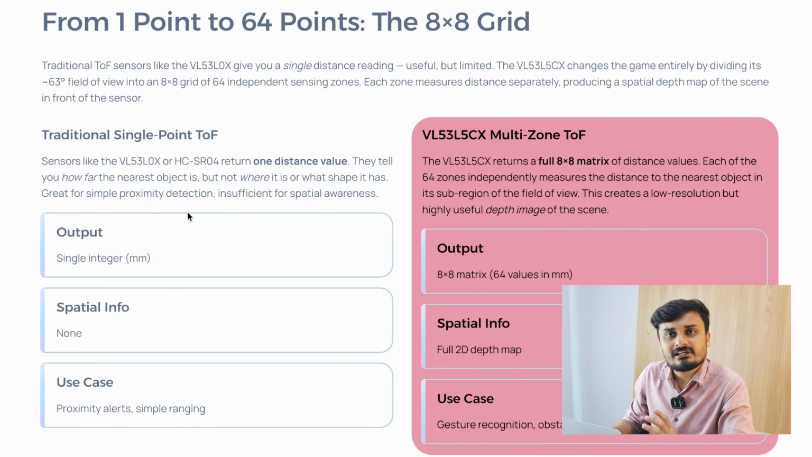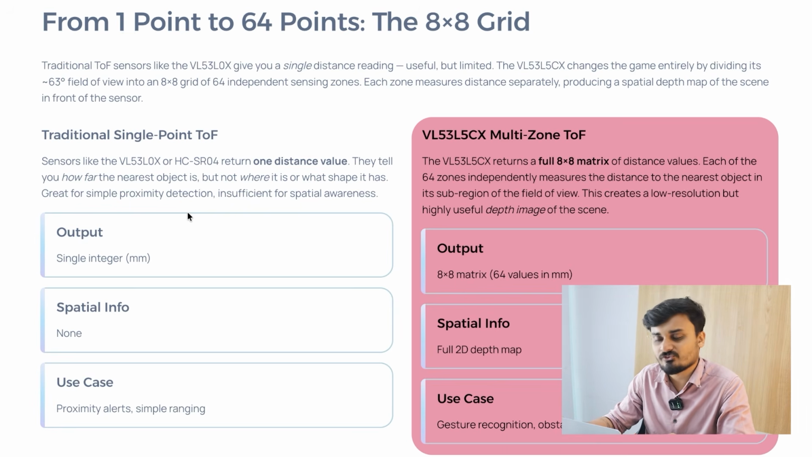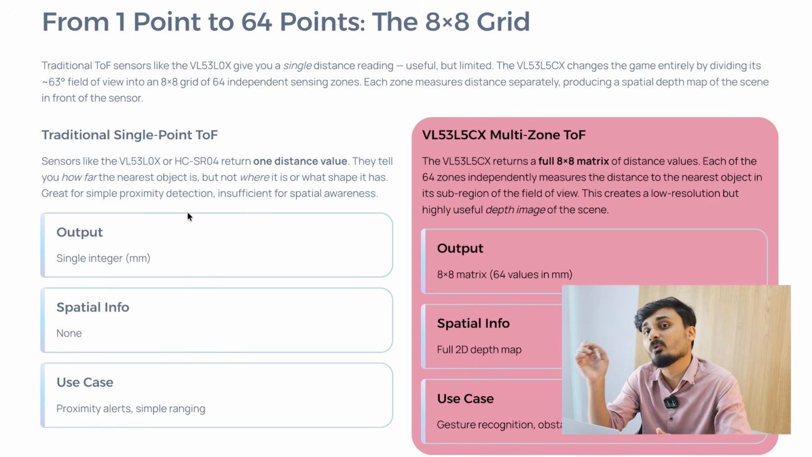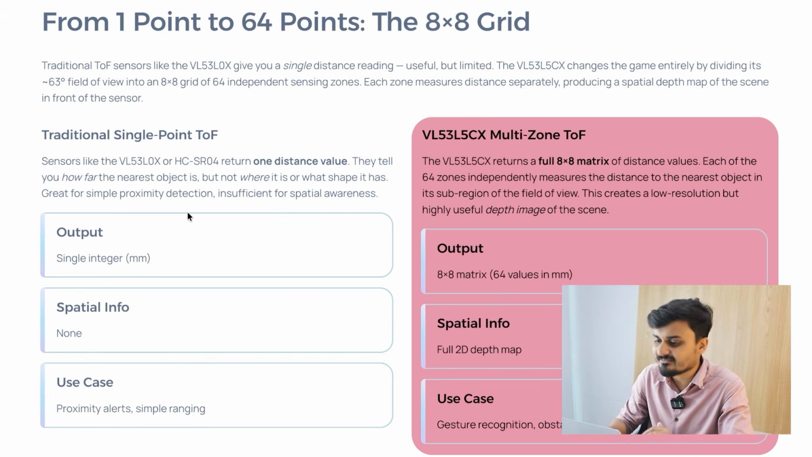The major difference between traditional single point and this multi-zone is the output. It is an 8x8 matrix, and it gives you a complete 2D depth map. Another thing is the field of view, which for this one is 63 degrees, much higher compared to maybe VL53L0CX or L1CX, and very high also compared to an ultrasonic sensor. That's why the use cases are gesture recognition, obstacle mapping, people counting, things like that.